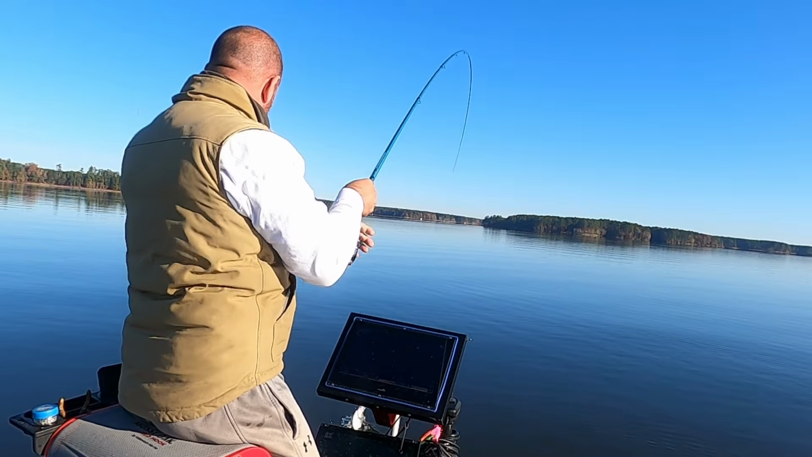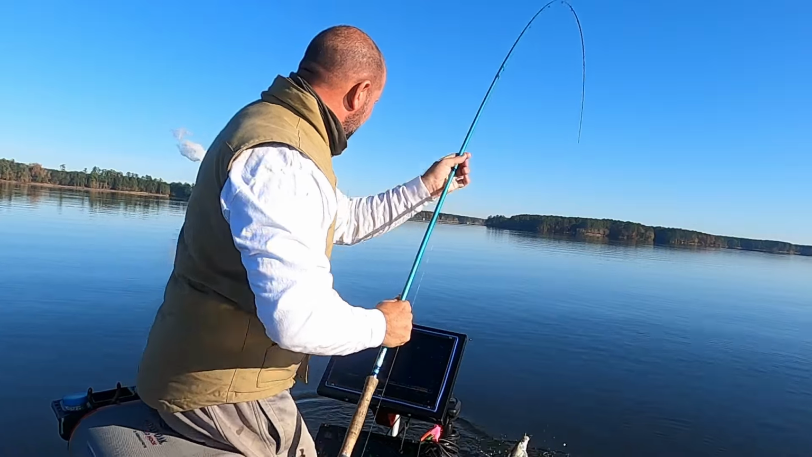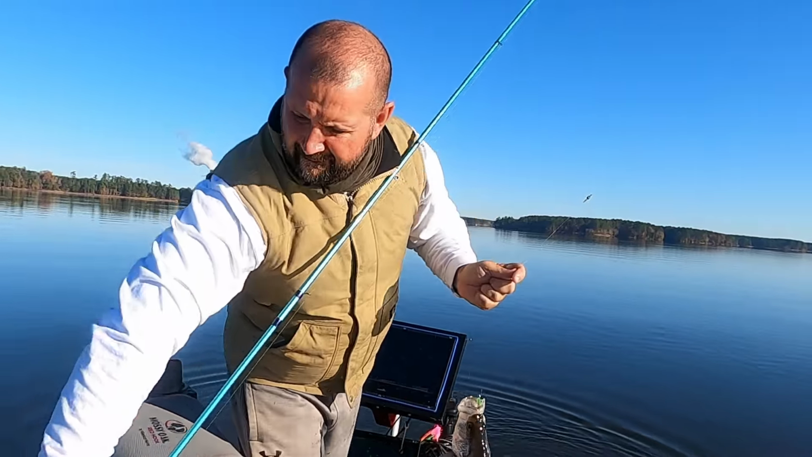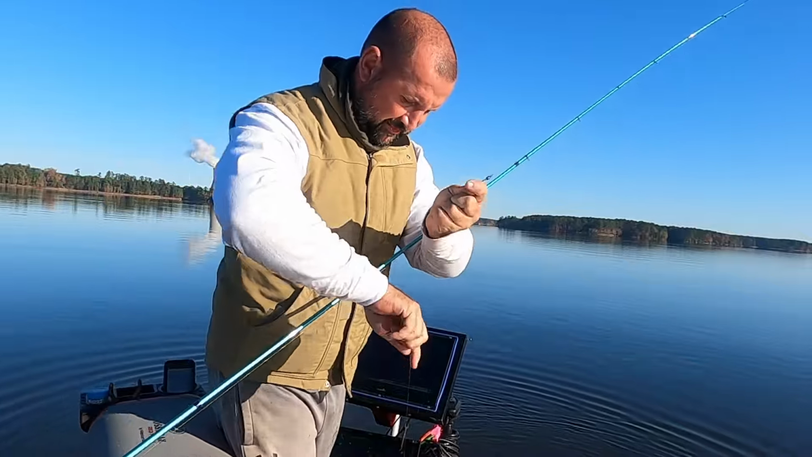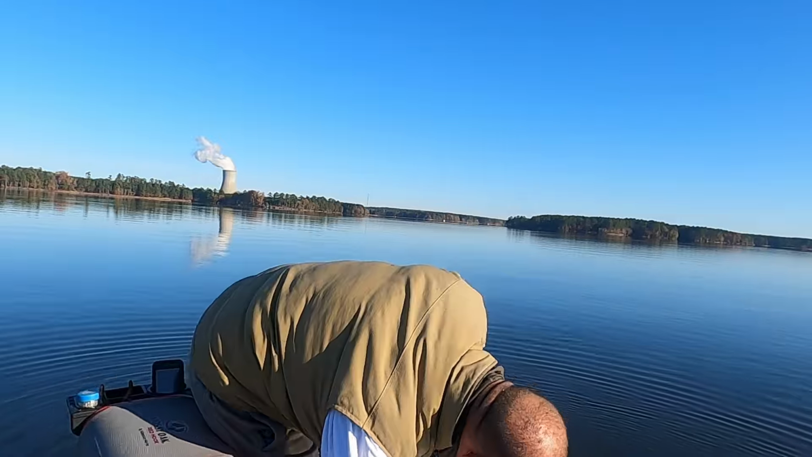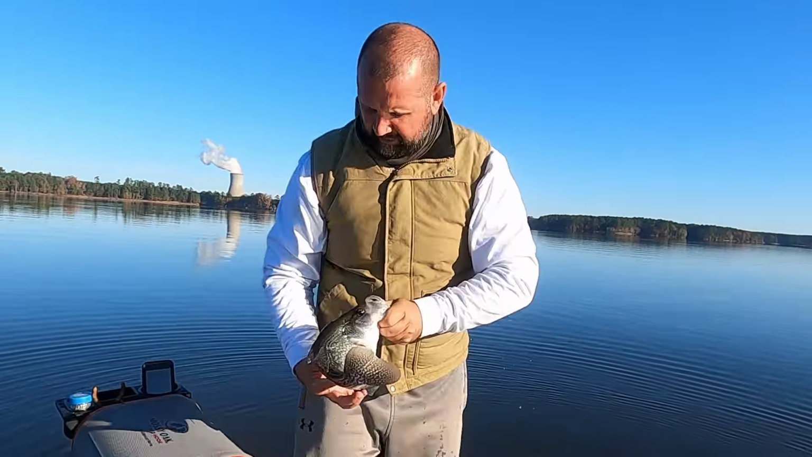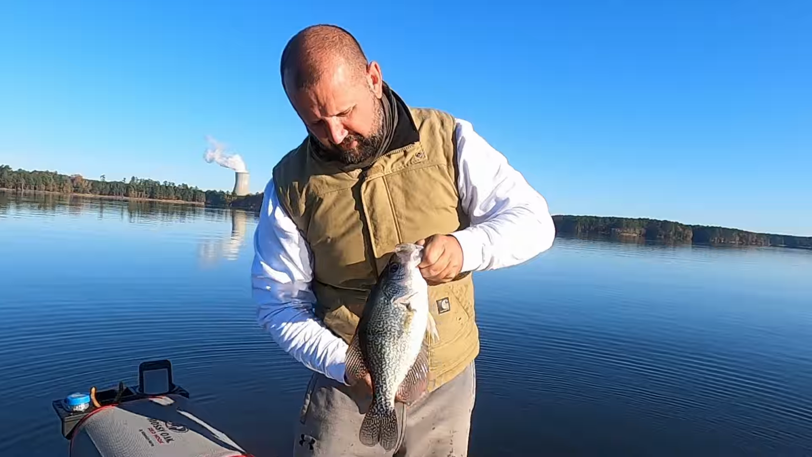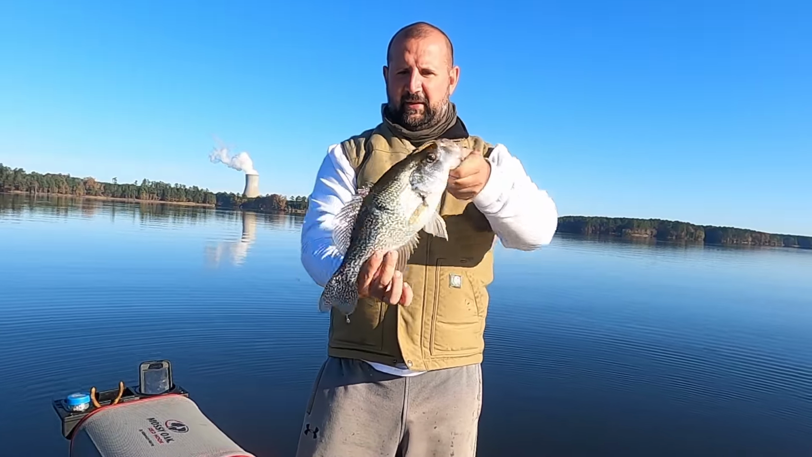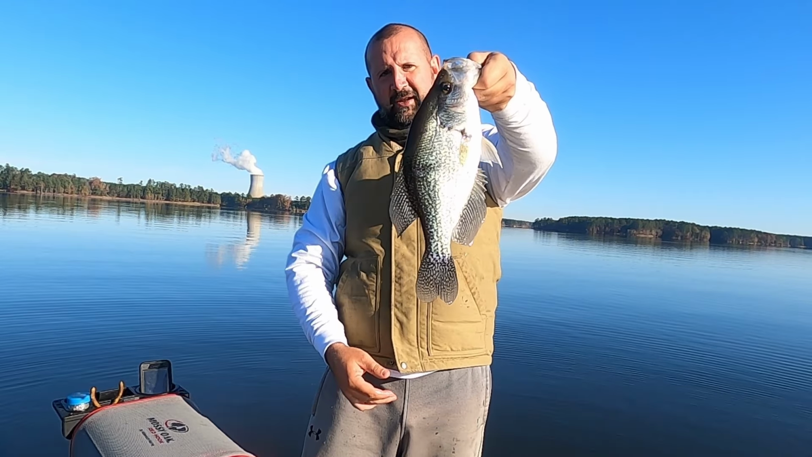This should be a good fish right here. Oh yeah, look at this hammer right here. Let's swing him in. Oh yeah. That's what we're looking for right there. That is what we're looking for. Got him a little scar right there. Something tried to eat him. That's a beautiful fish. Guys, you know I like to end it on a good one.